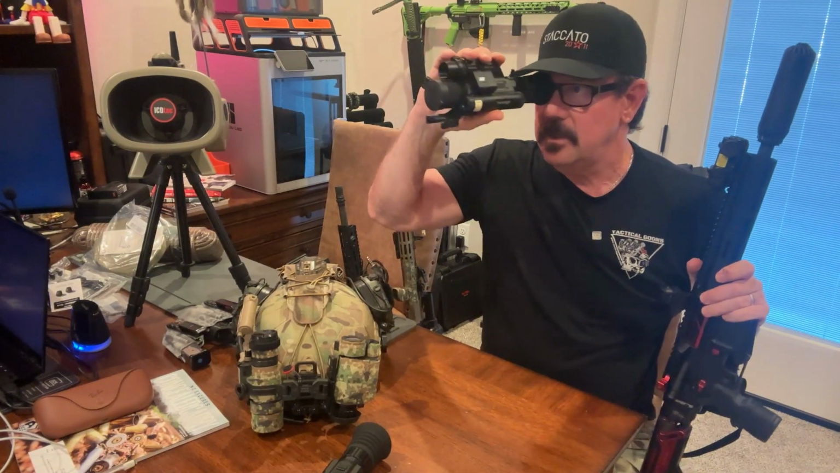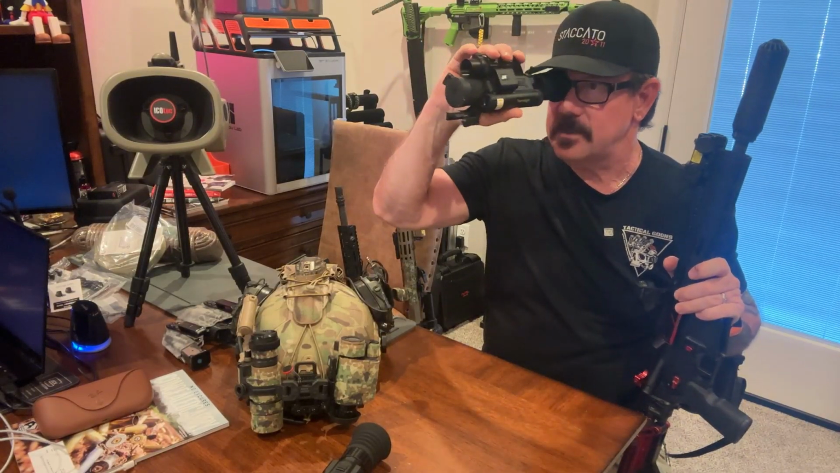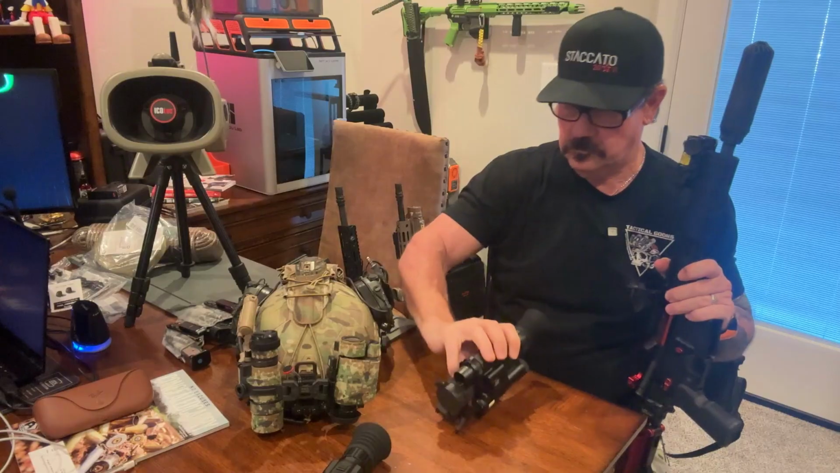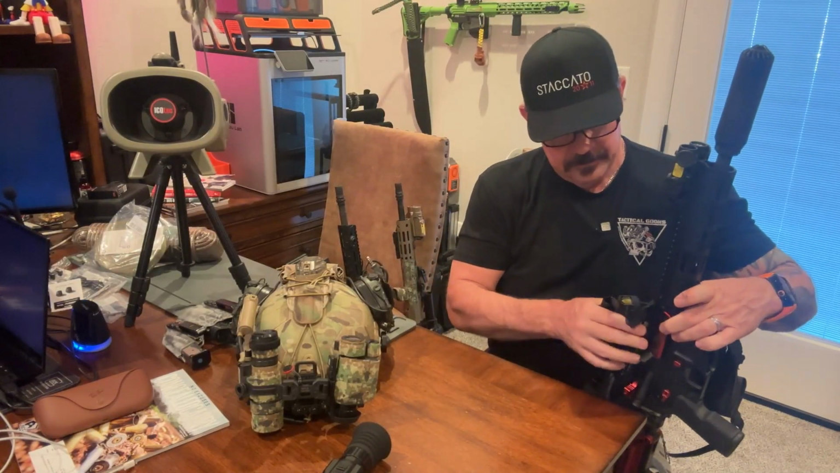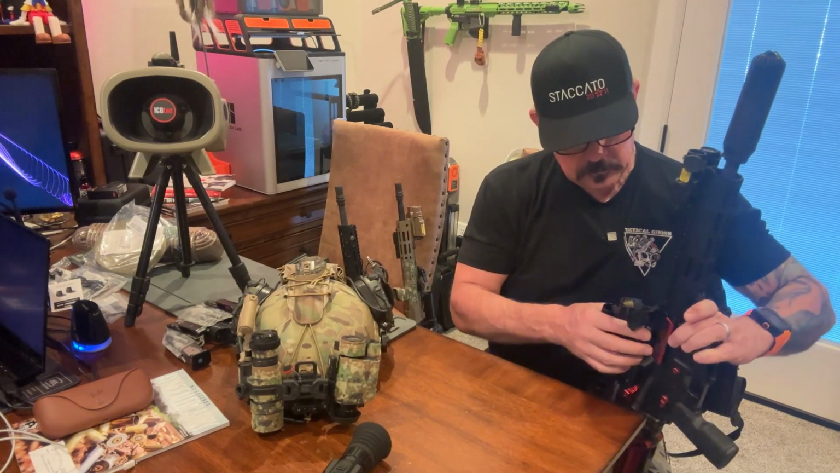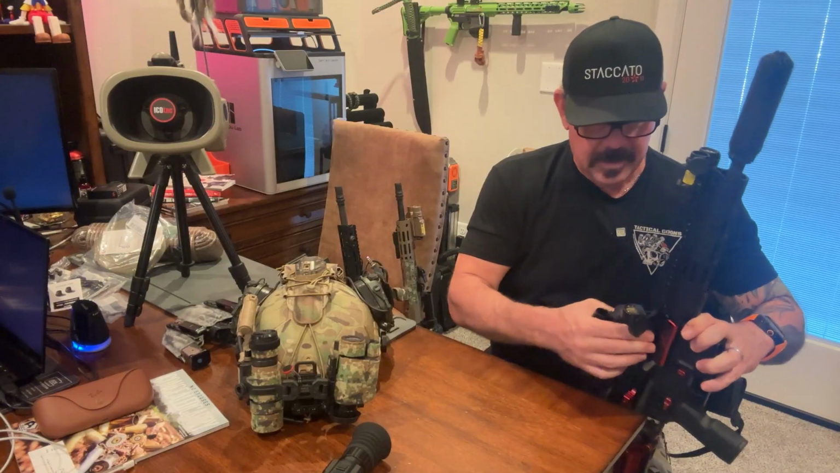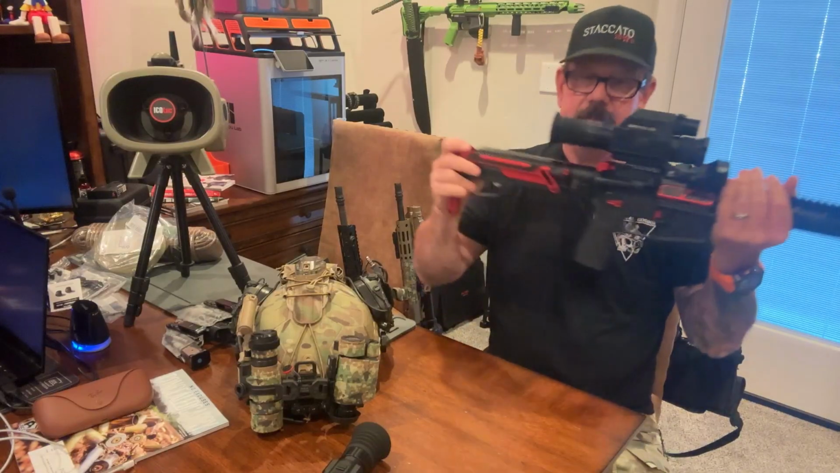Maybe you want to do this instead of moving your rifle all around as you're glassing, scouting, scoping for coyotes. You see something up, time to get on them real quick. Put this back on the rail. I keep missing the mark there. Put that back on the rail, and then you're back in business.